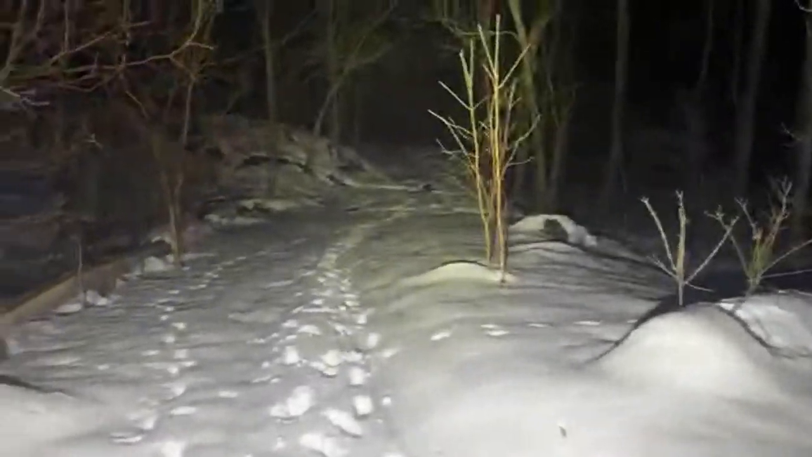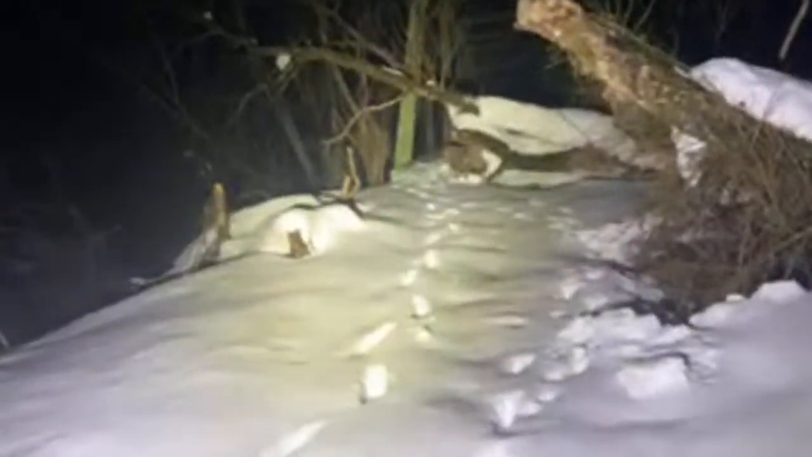Just trying to check animal prints. Tomorrow, you see all the snow we have here, cold. Early morning tomorrow, it's supposed to start raining, and it's supposed to rain the whole day. Get onto the bridge at least. Oh, this is bad.